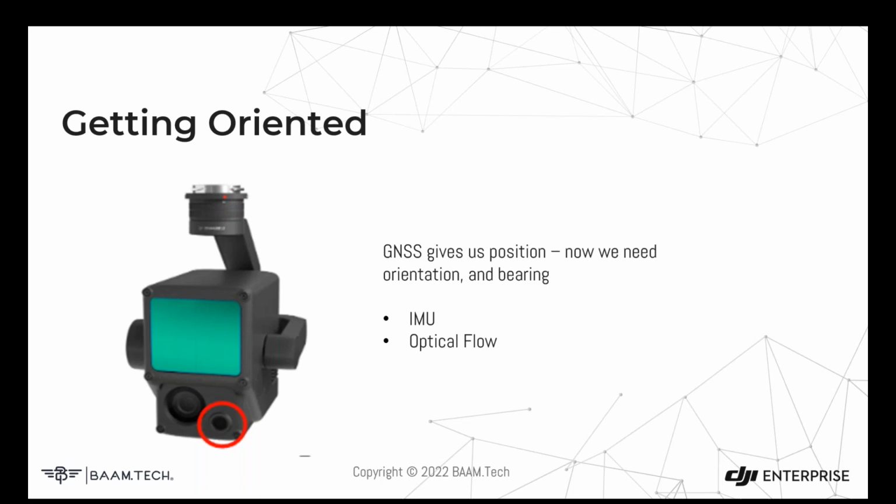So to do that, the last major component of a kinematic LiDAR system is the IMU, or the inertial measurement unit. And this allows us to have orientation. The L1 has a built-in IMU, and it also has a secondary sensor that allows us to get additional corrections. It has an optical flow system on it that you can see circled in red right there.